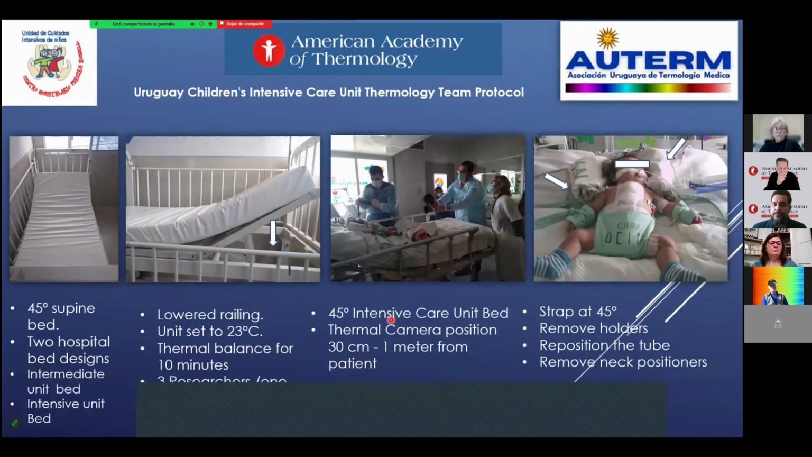For example, the patients are strapped at 45 degrees. We need to remove these holders. We need to reposition the tube because of interference from the air, hot air and cold air at the same time, which is very important for this area.